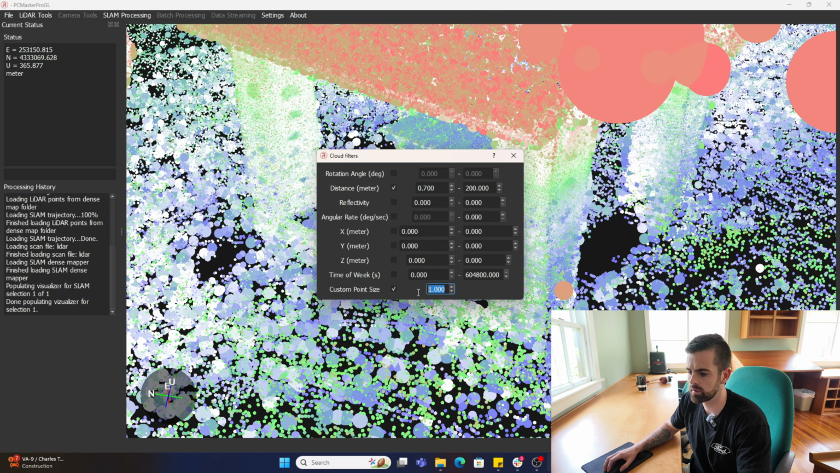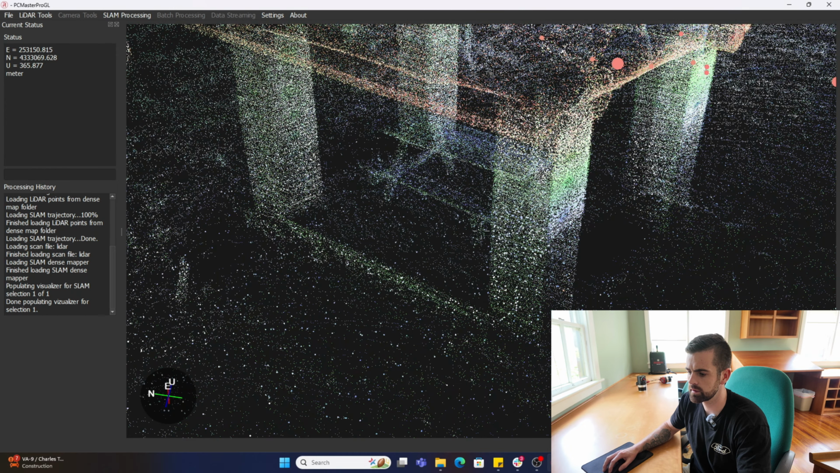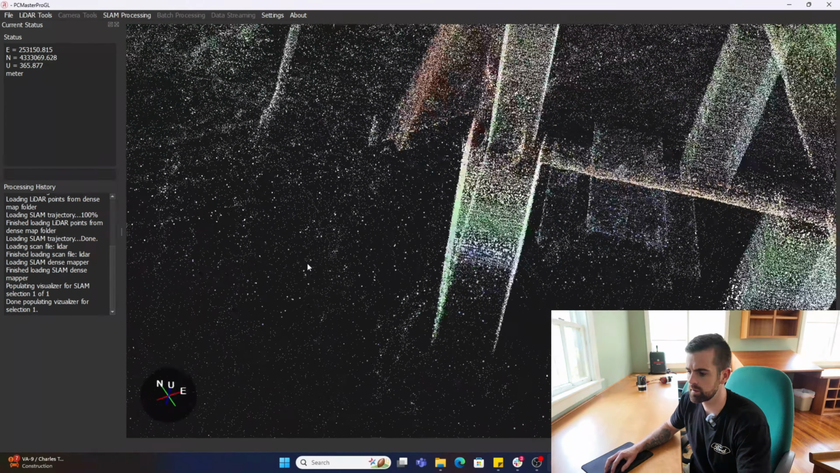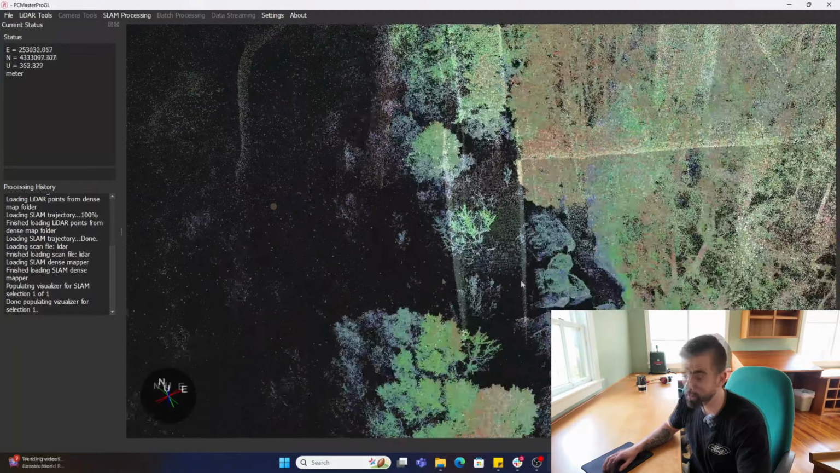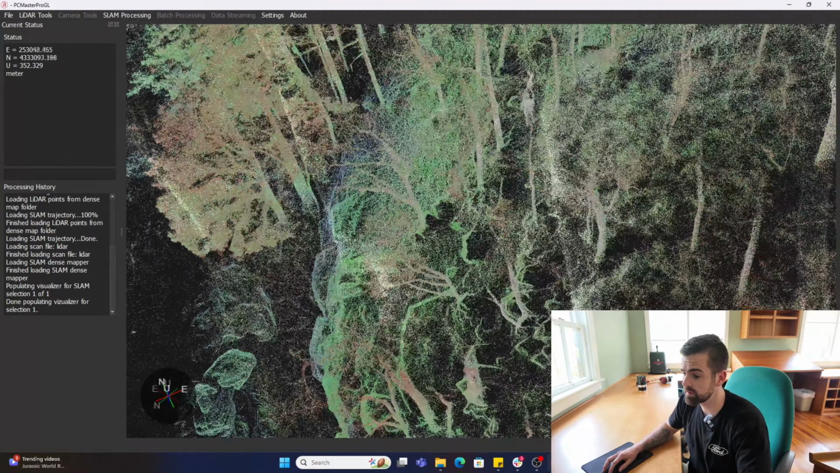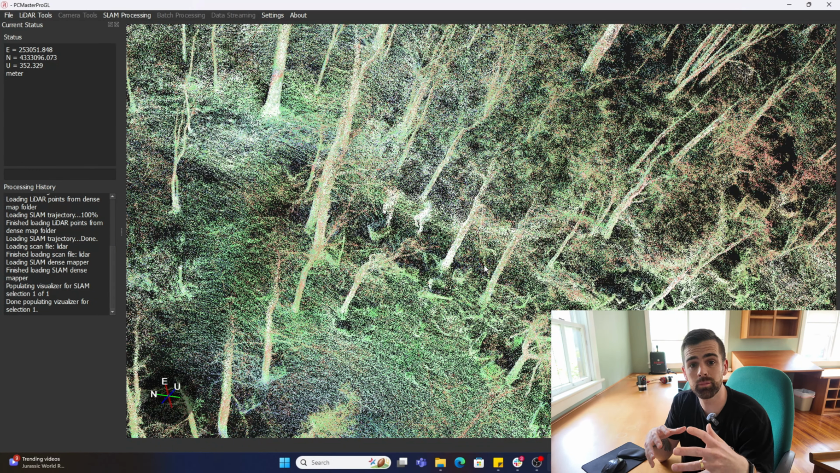And we will drop this down considerably. Fantastic. I mean, that looks very sharp. Okay, well, I'm satisfied with this. Let me go ahead and what I'm going to do at this point is go ahead and export this, and we're going to pull this into LiDAR 360 and do some further analysis on it.